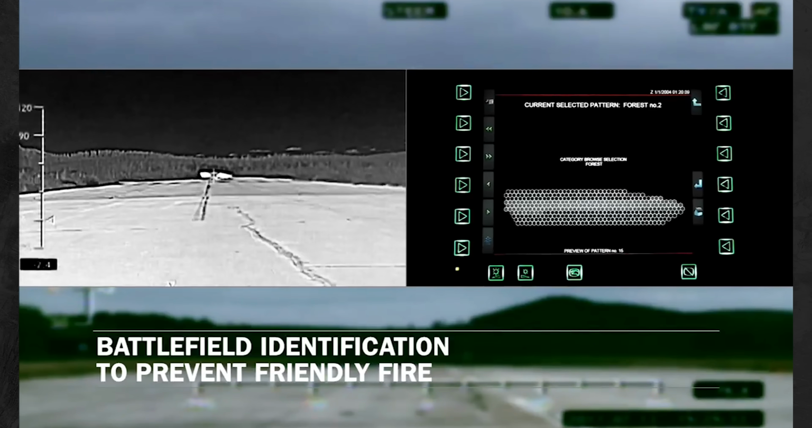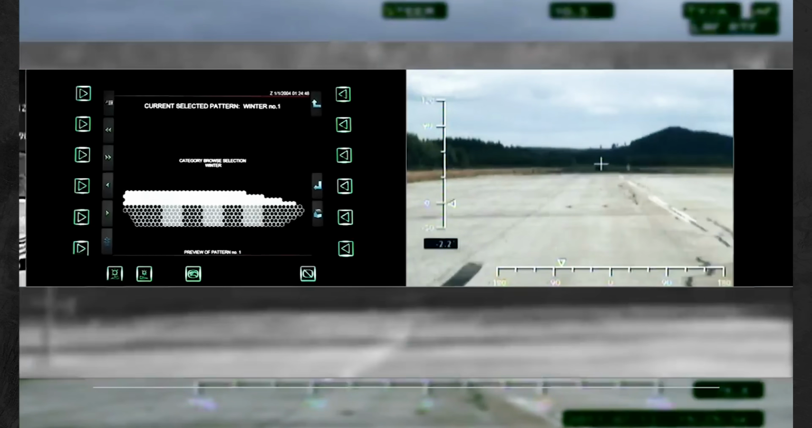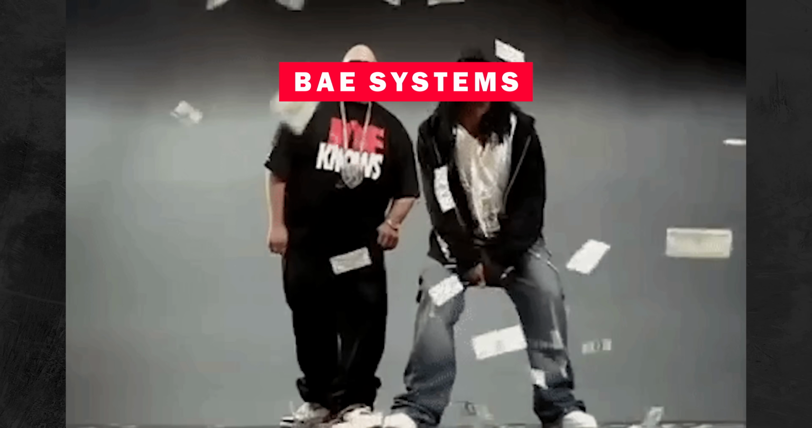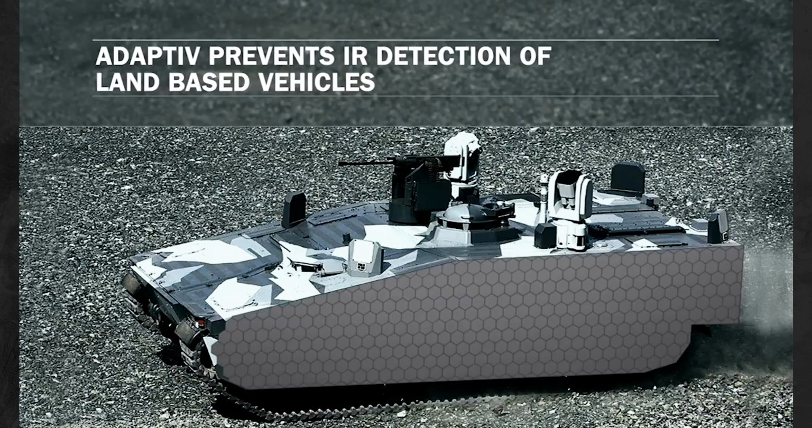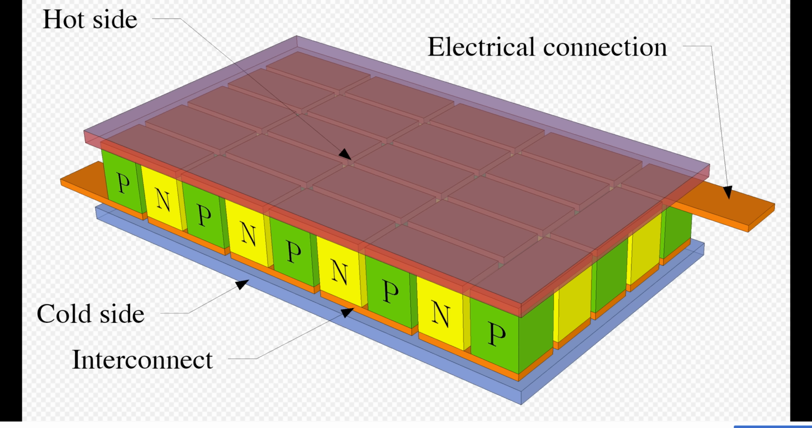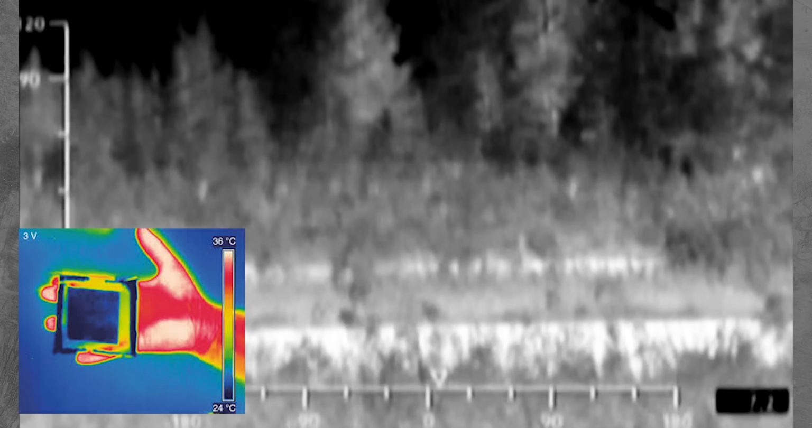But that wasn't the end of thermal camouflage, because only a year later in 2011, BAE Systems announced they were working on something similar called the adaptive infrared stealth technology. And BAE isn't about to run out of money last time I checked, they're daddy big bucks. BAE described their prototype as basically a thermal TV screen. These screens are made in 5.5-inch wide hexagonal Peltier plates. It takes 1,000 of these thermoelectric plates to cover an entire main battle tank or infantry fighting vehicle. The way it works is each panel can be quickly heated or cooled with electricity individually.